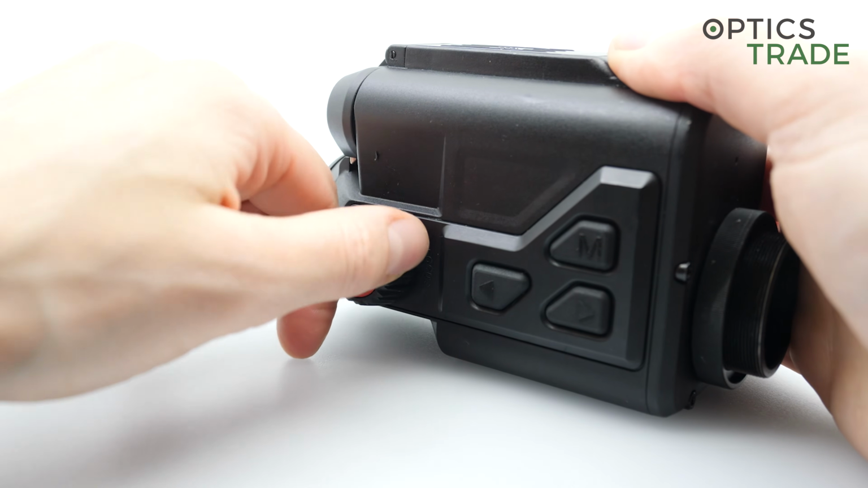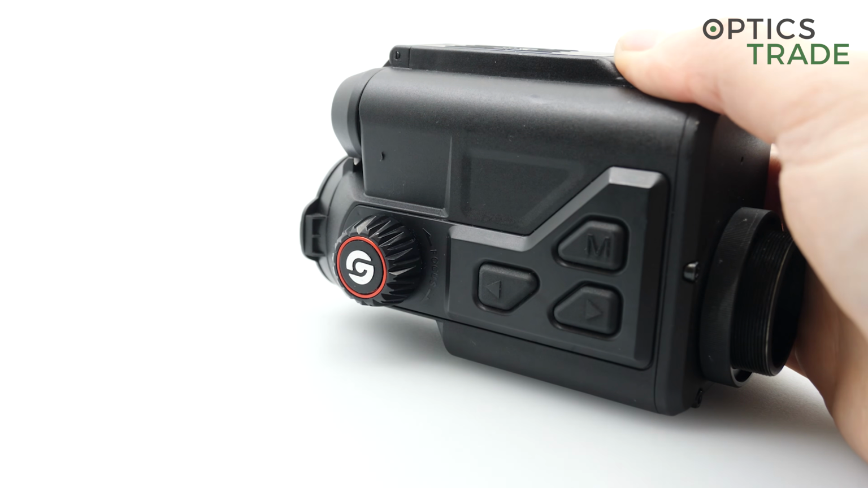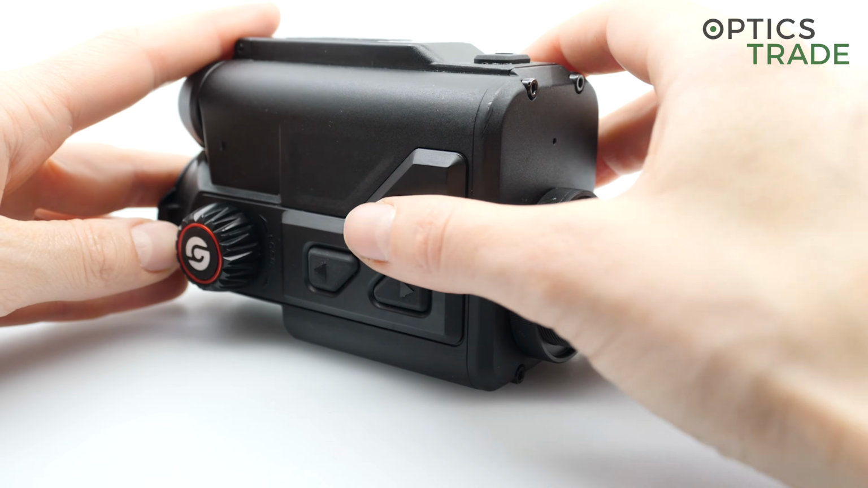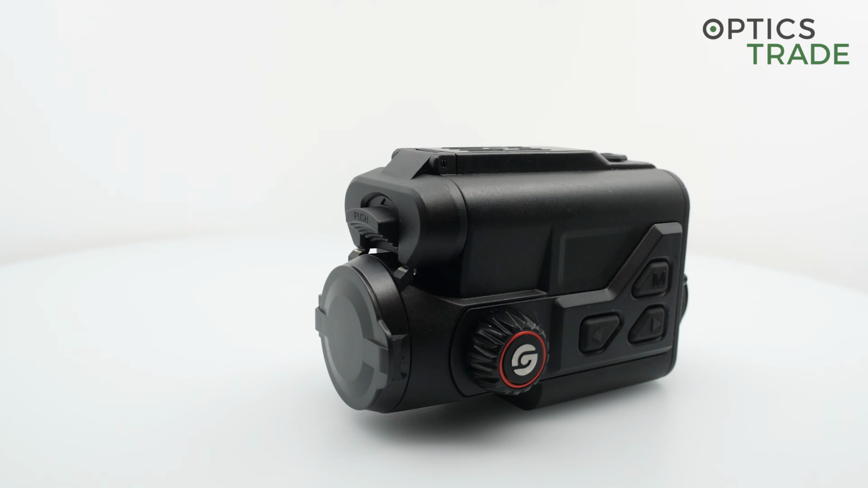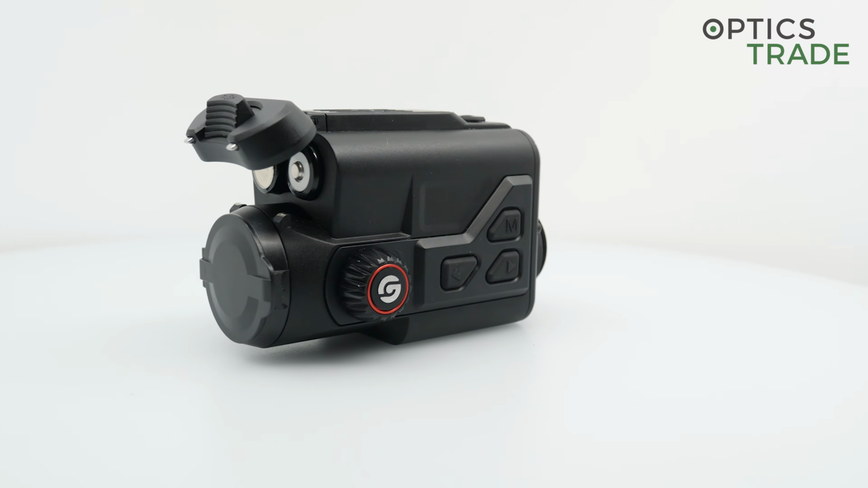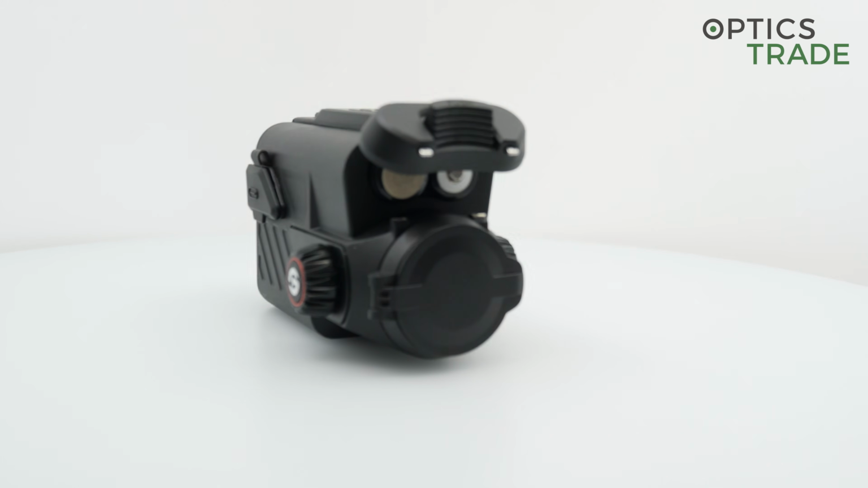Then the next thing is the TargetIT app. It works very well and it is very easy to understand and to operate. The device has fast connectivity with Wi-Fi 5 GHz, and they still didn't forget for the older devices, so it can be still connected to older phones and iPads and so on. Then the removable batteries, also a really nice feature with standard 18650 batteries that are available in many stores, is also a great feature.